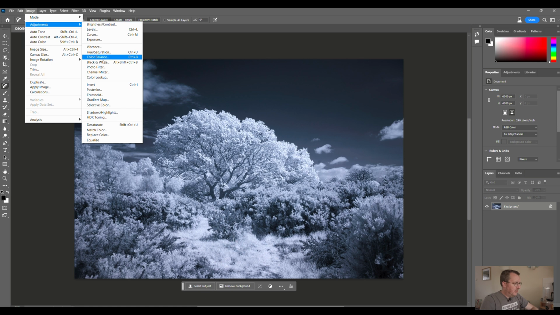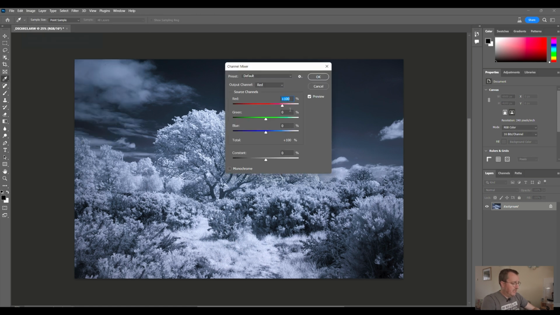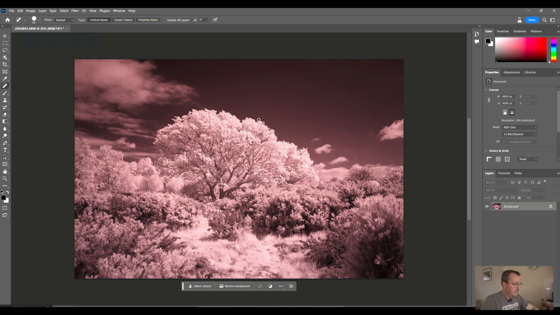Now I'm doing this, but it's kind of pointless because everything is the same colour. There's not an awful lot of point swapping the channels, because all we end up with is an image that's still a consistent tone. There's no difference between the sky and the foliage. They're all this same shade of pink. So I'm actually just going to close this without saving and go back into Lightroom.